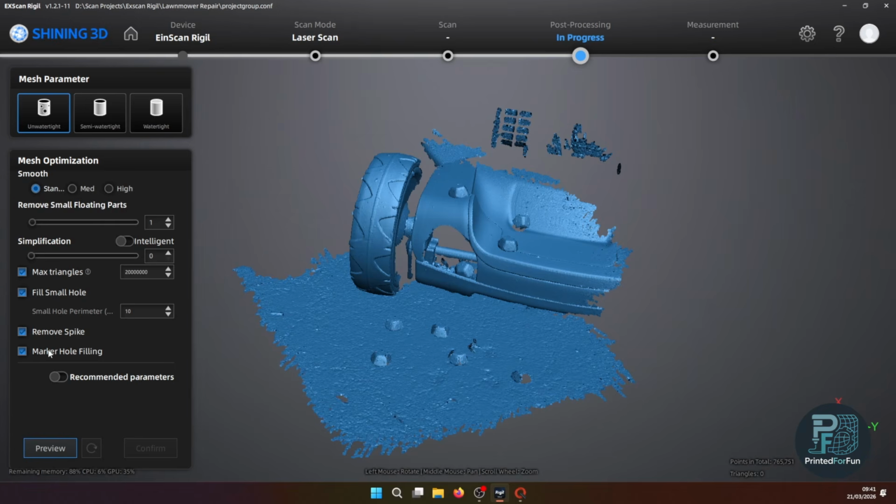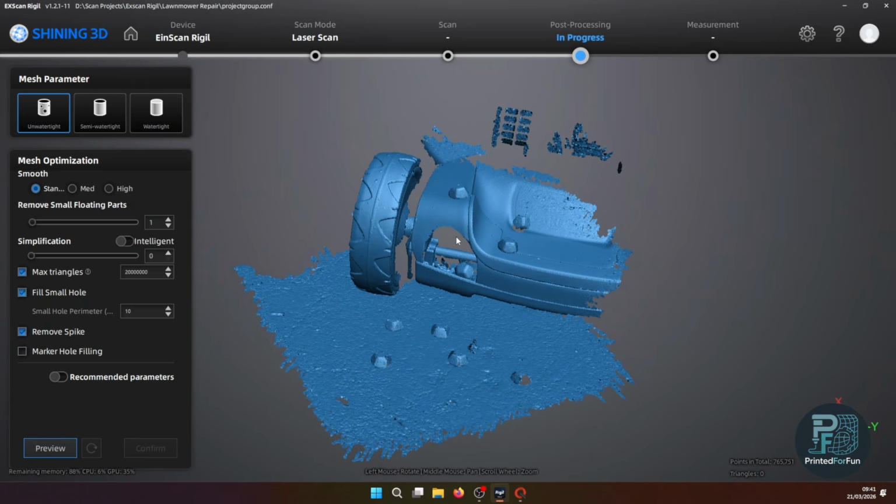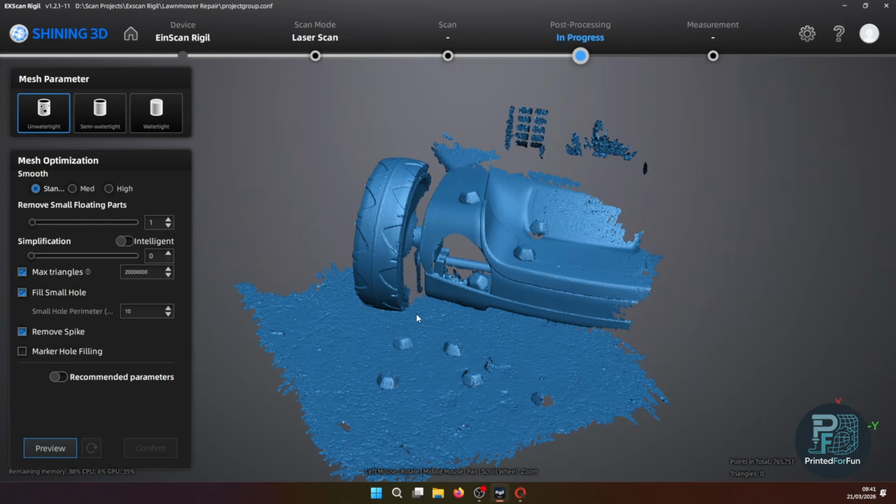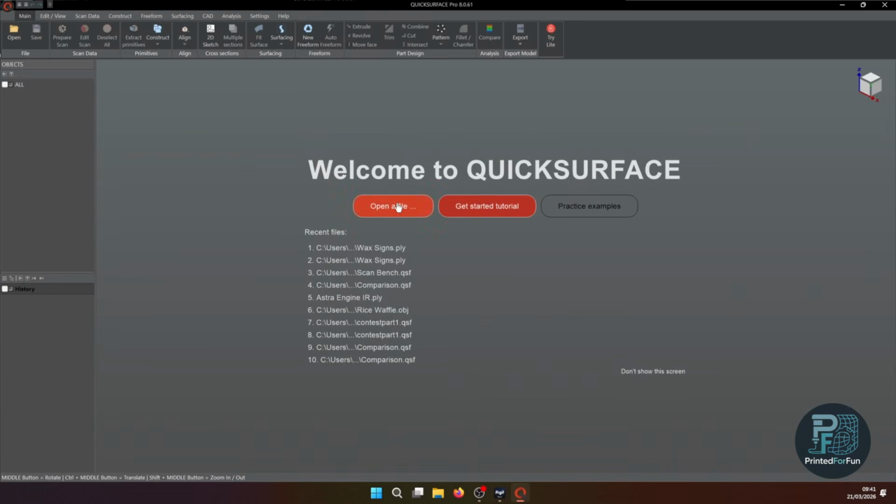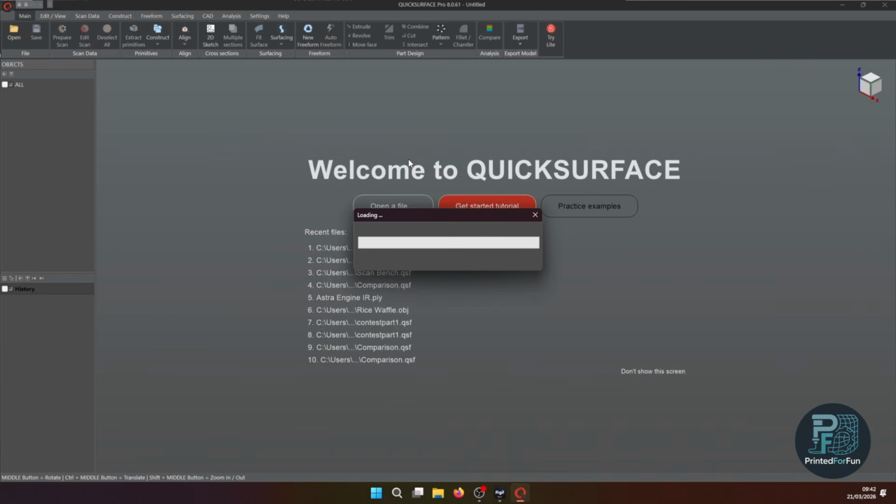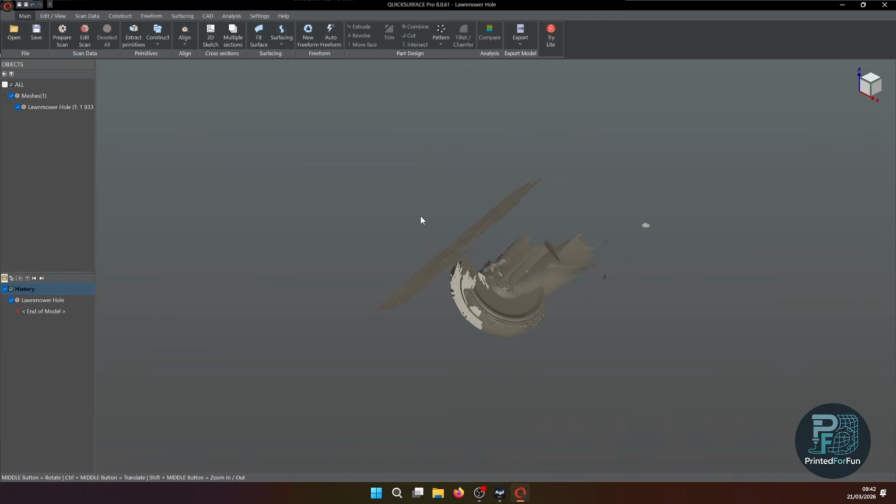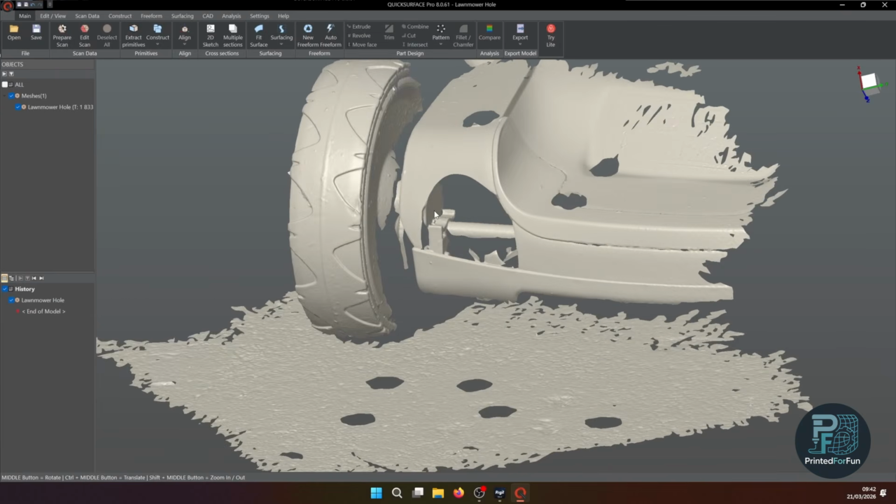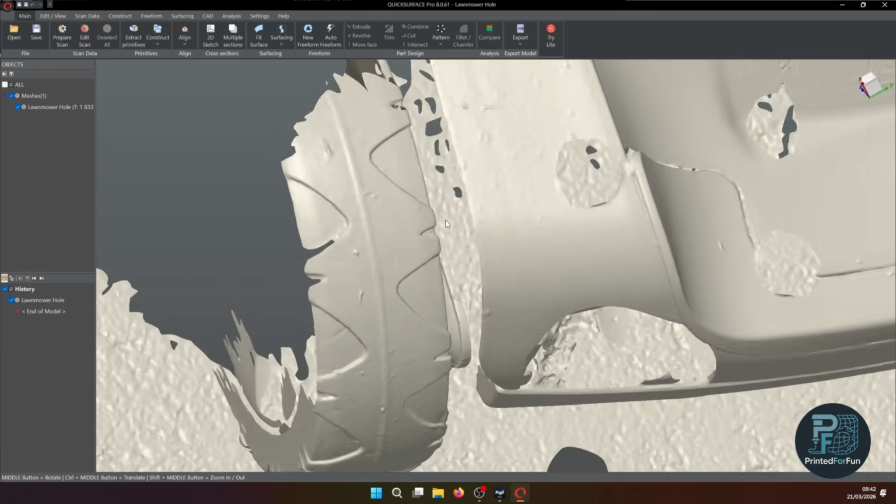Also, I disable the marker hole filling. On this part it actually isn't much of a problem because there are no actual markers on the lawnmower itself, but for me this is just best measure. So now let's have a look at the scan result I will work with. This is the final meshed file, and you're quite nicely seeing the hole.